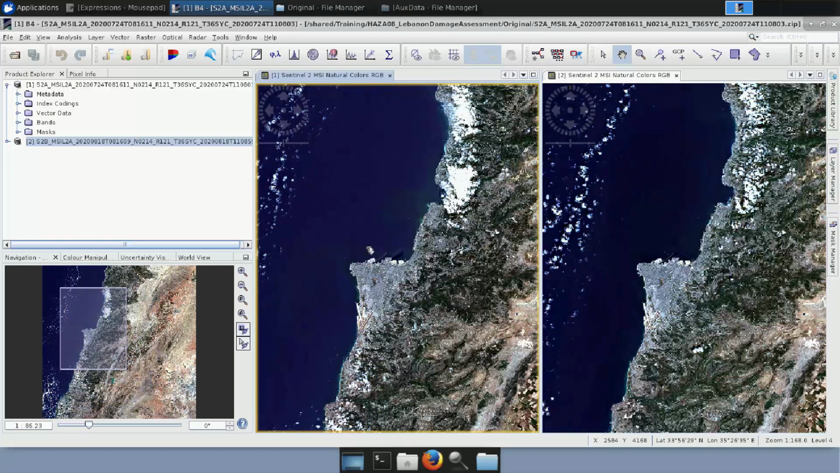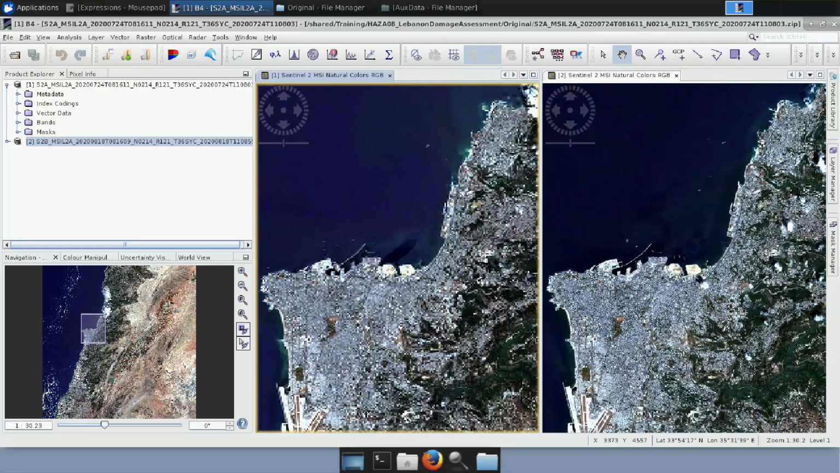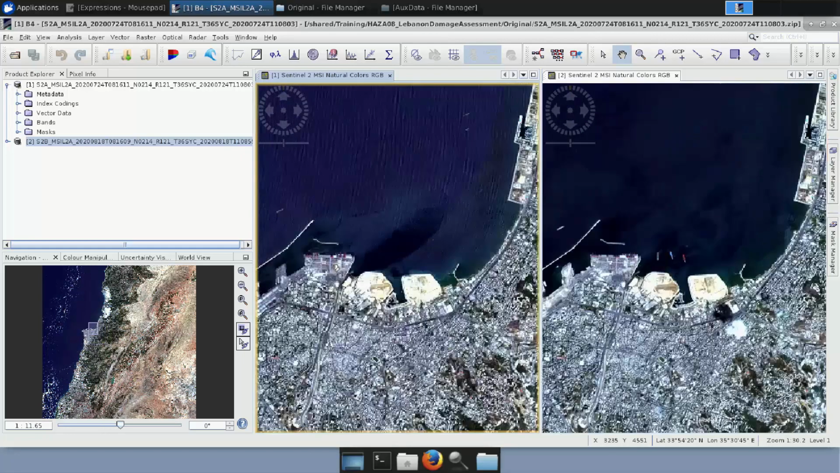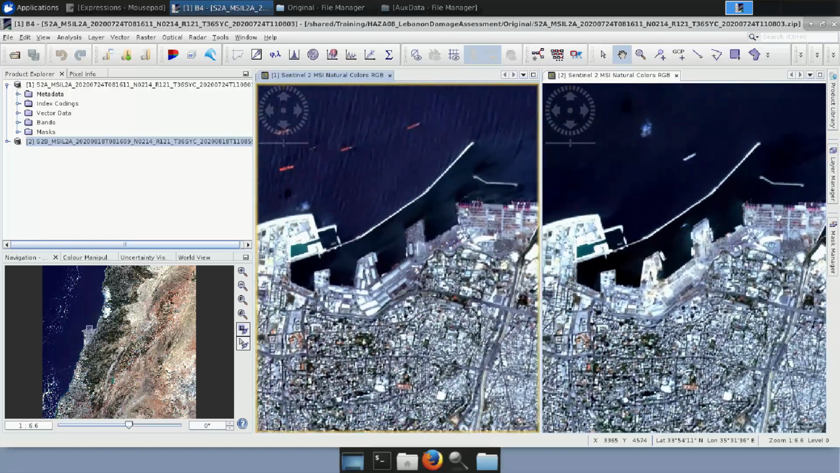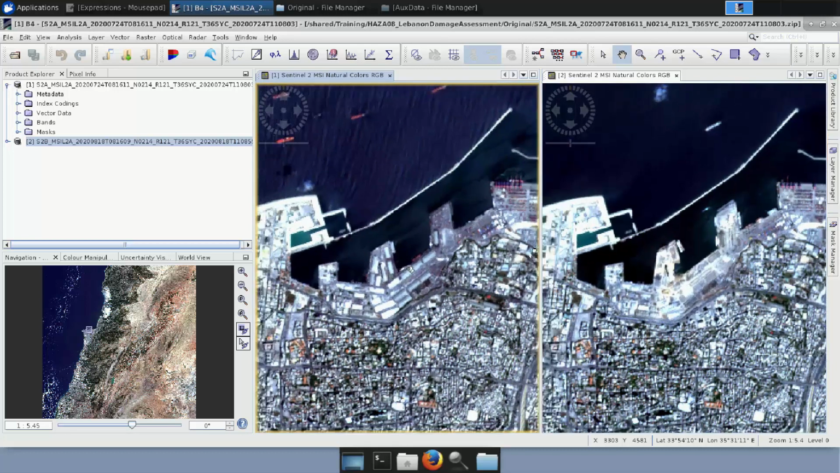So here on the left we have the image before the explosion, and on the right we have the image after the explosion. We can notice immediately some basic differences. We can see here on the right that the port has been destroyed. We can see this crater that had been created because of the explosion, and also we can clearly see that all these buildings and all these warehouses that were on the left image before are not here anymore on the right.